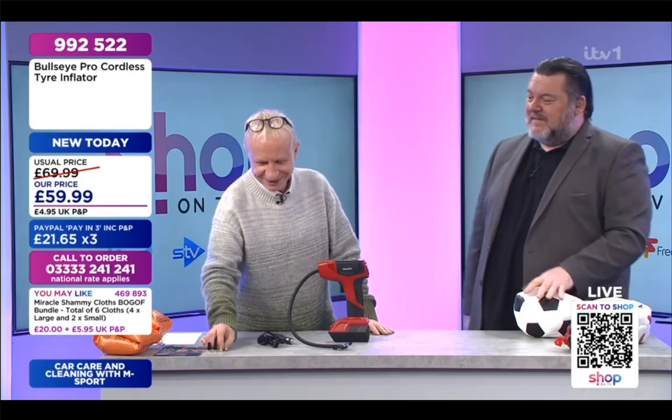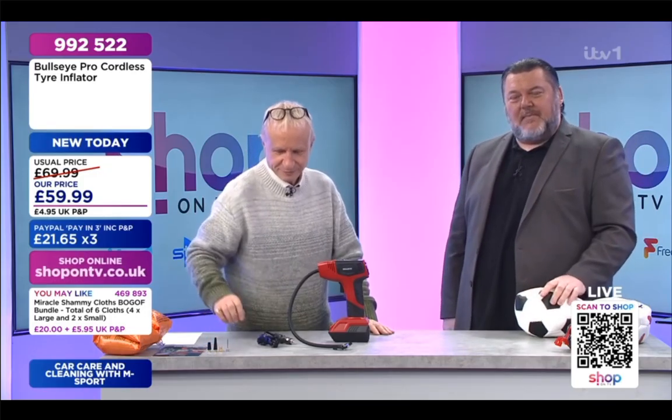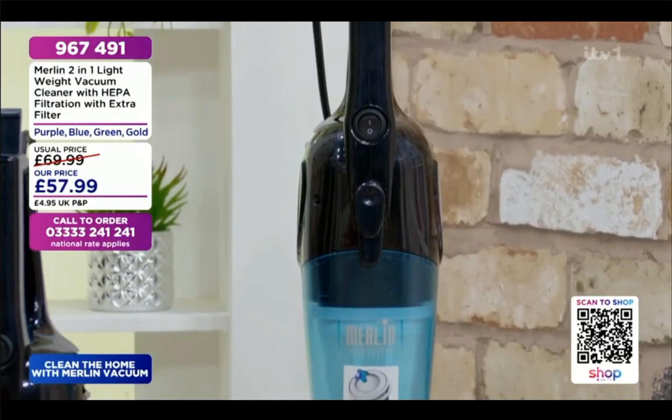Now, have you got a vacuum and it doesn't suck? Well, maybe you want a vacuum that does suck. I know that sounds counterintuitive, but when it comes to vacuums, it's all about how well it sucks. Now, you're going to reset for some demonstration. Yes, 6-metre power cord for you as well.